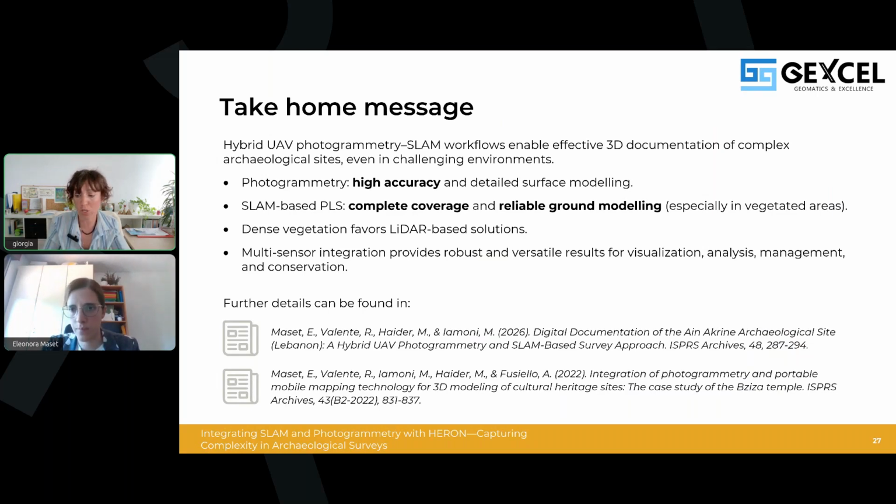For example, I am planning my trip and I want to see how the site looks, having an overview, also for dissemination of cultural information. For example, you can populate this 3D data with information like material, history,